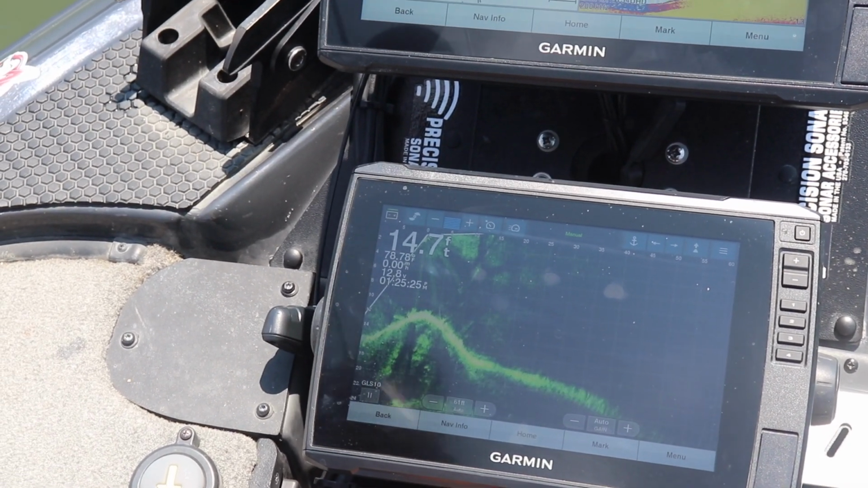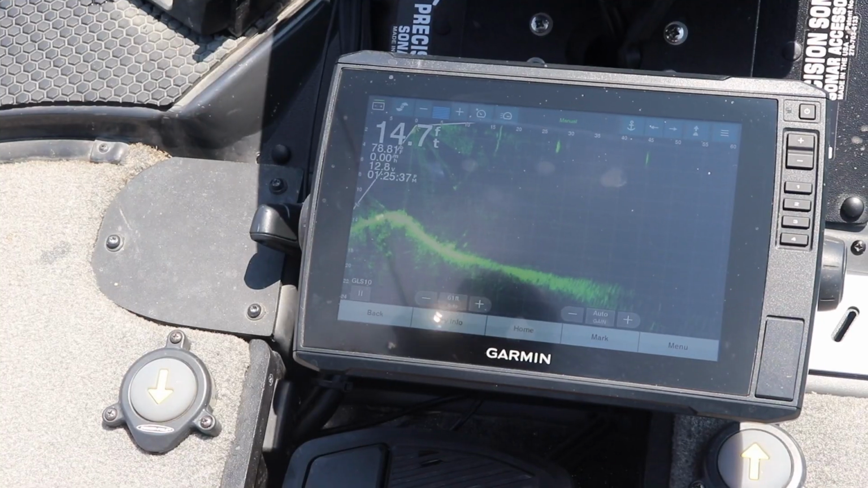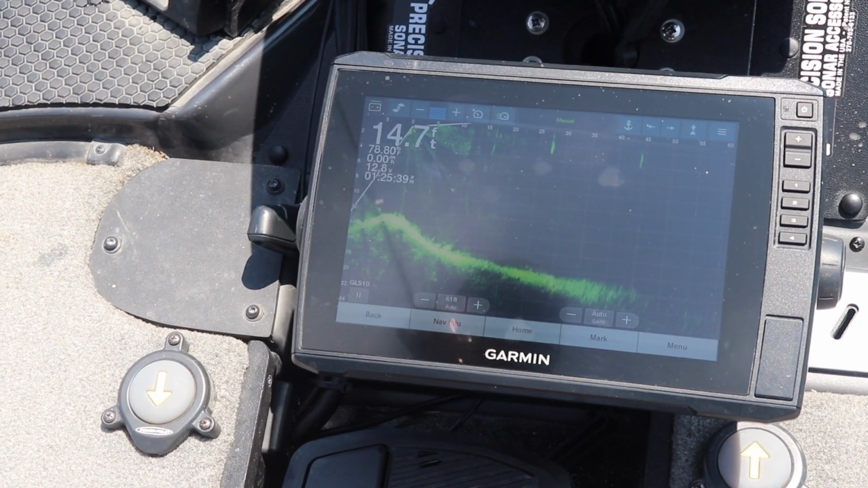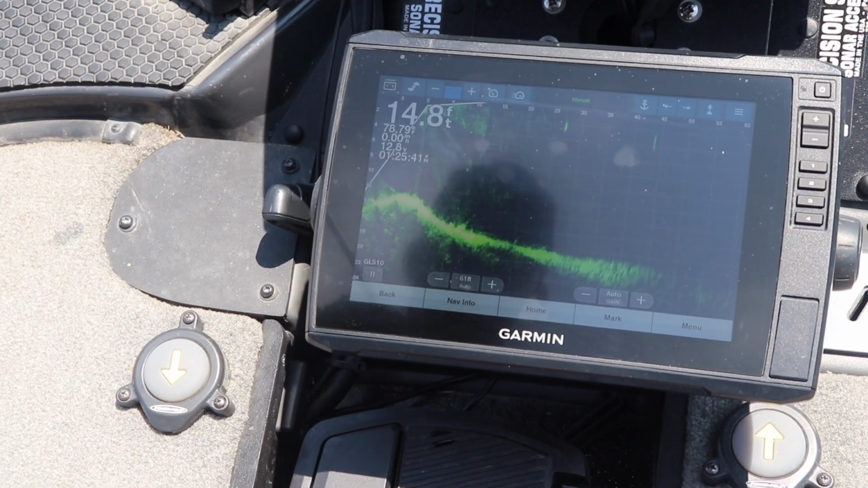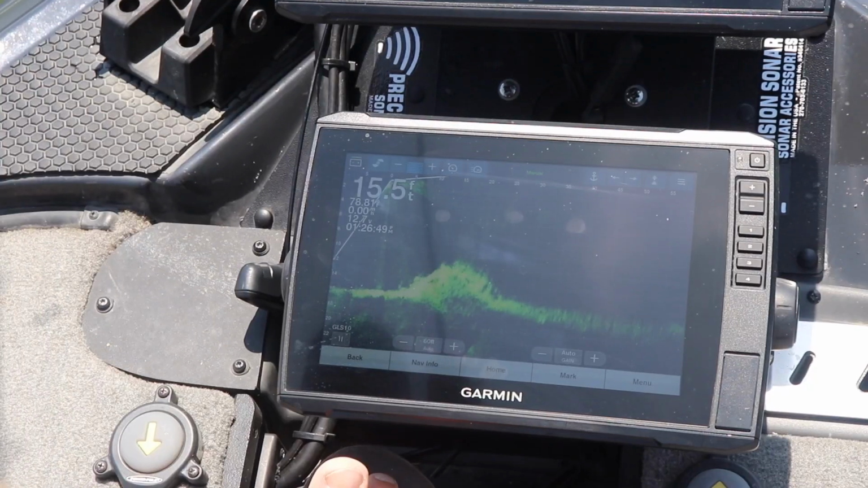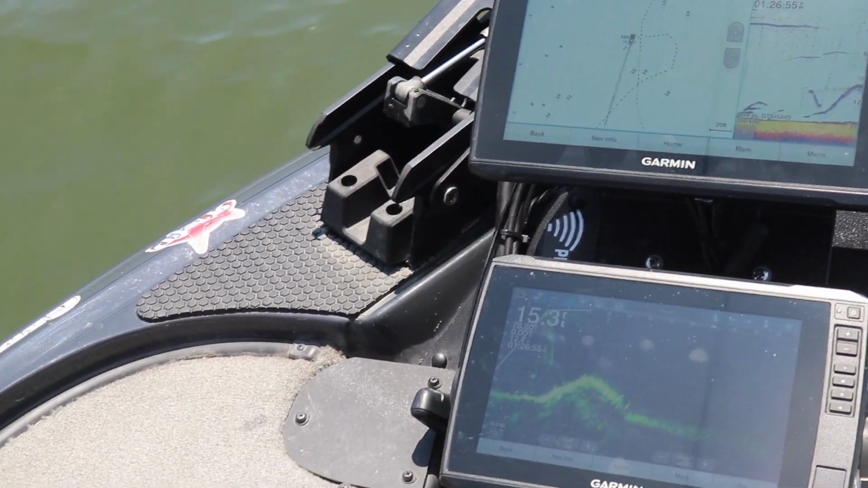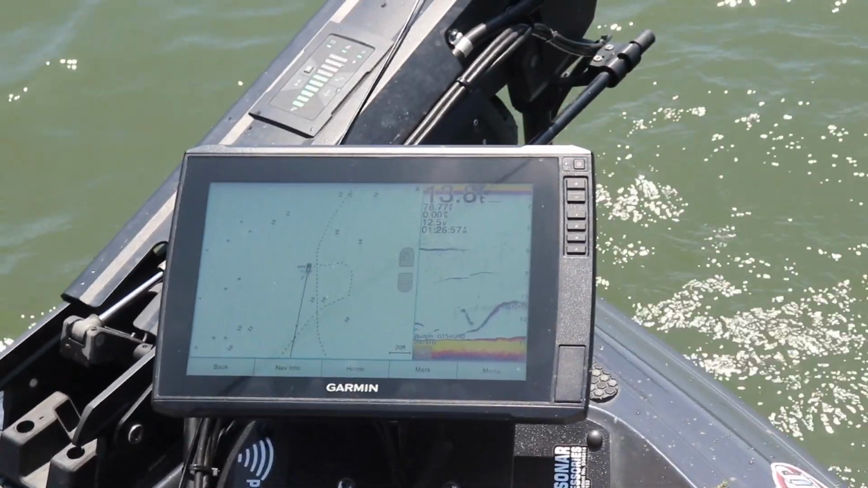So I'm just going to pitch my little jig right out here. Yep, look at my bait hopping there. So we're not quite up on the rock pile. We got over it a little bit. Oh, there's a fish bite. Oh, we got it. He just came up there. Little bass.